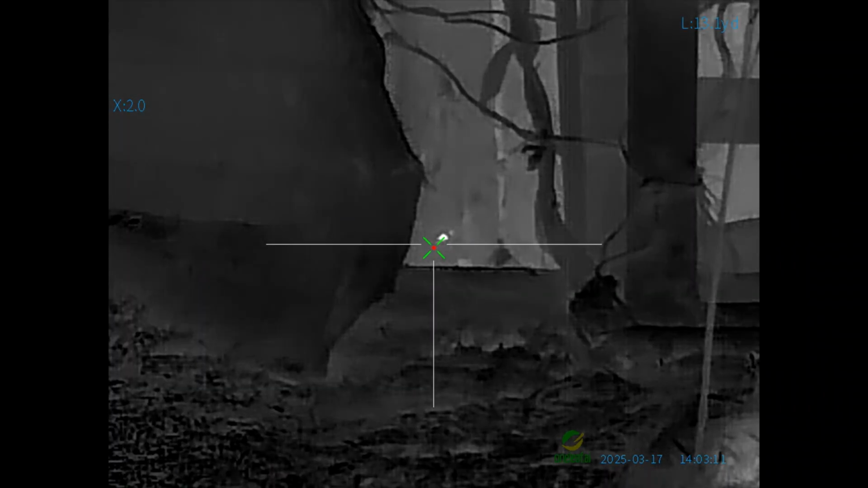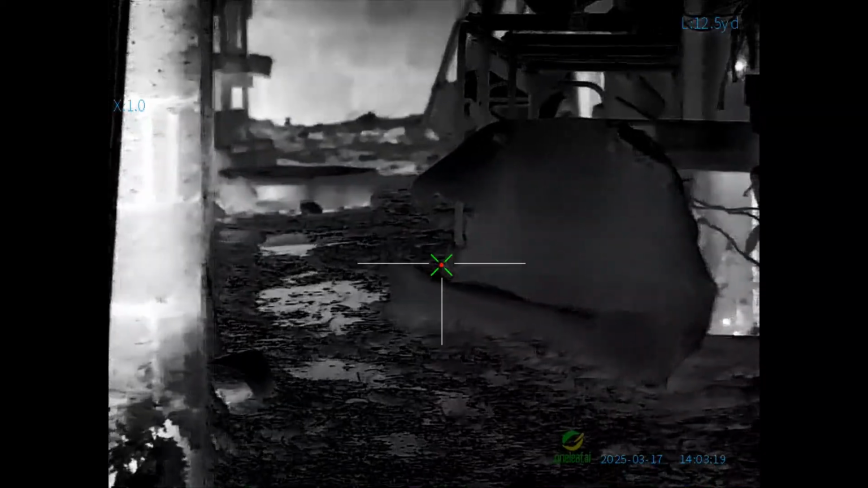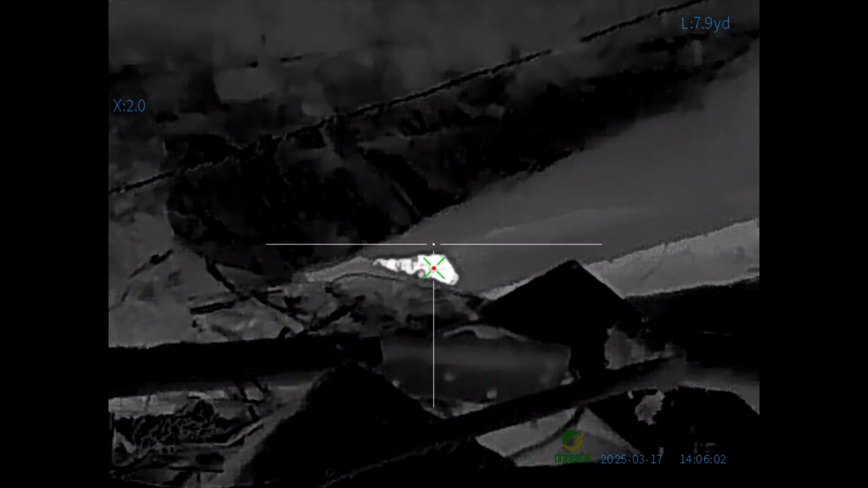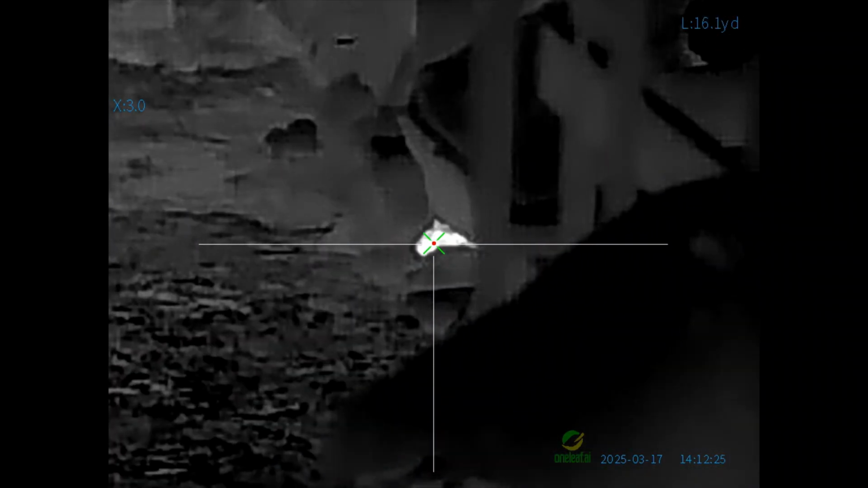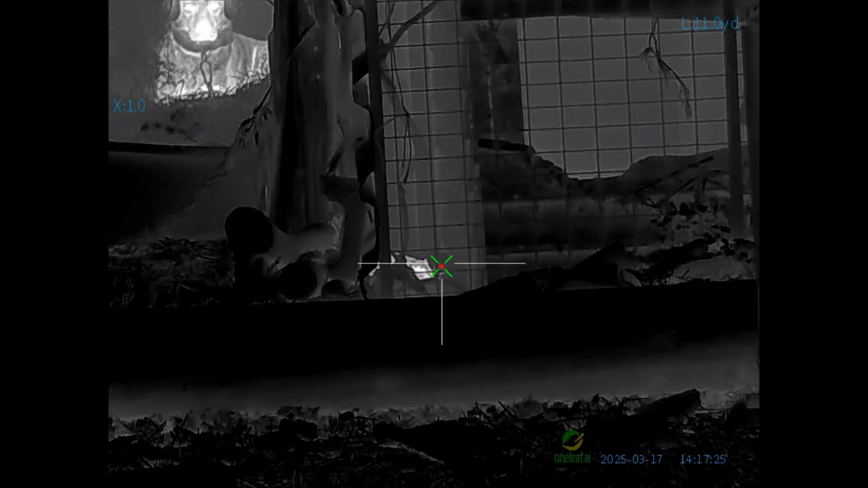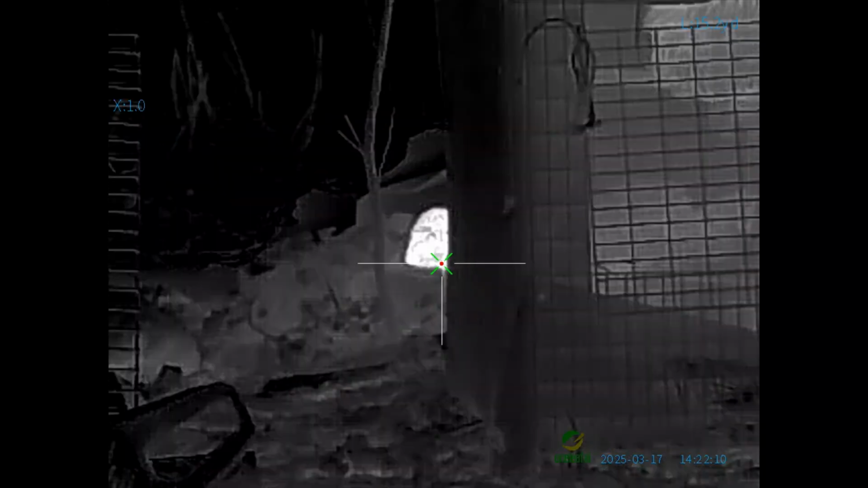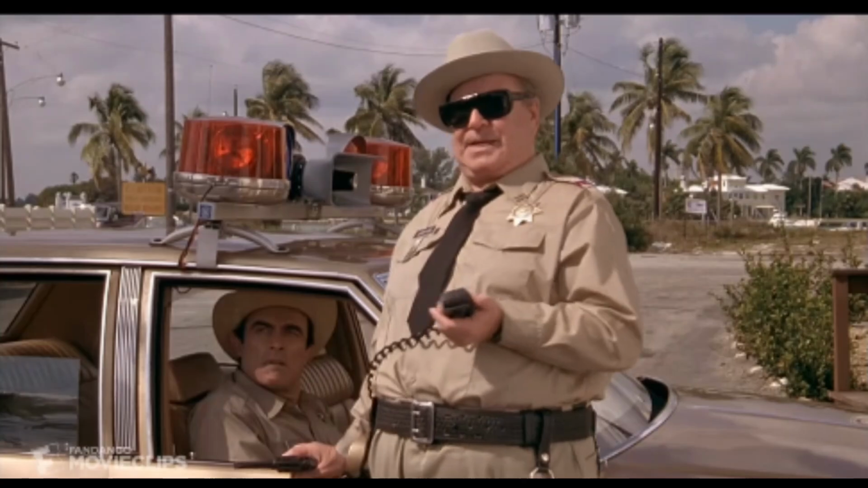Oh. Nice thing with the thermal is you know you hit them because you can see the matter or brain or blood or whatever splash all over the ground. A baby fish gun.